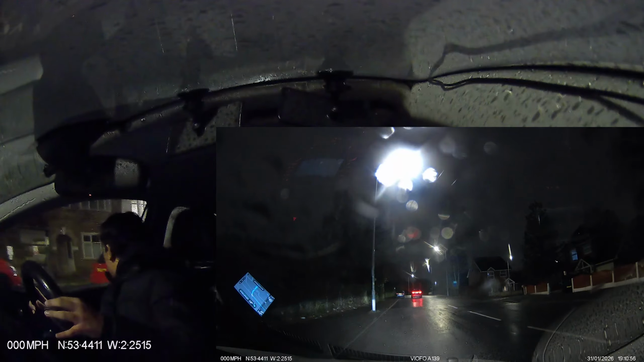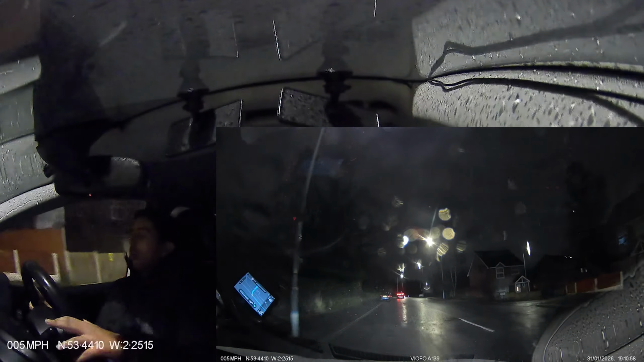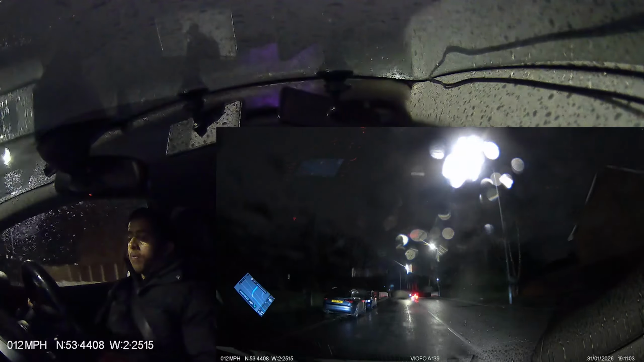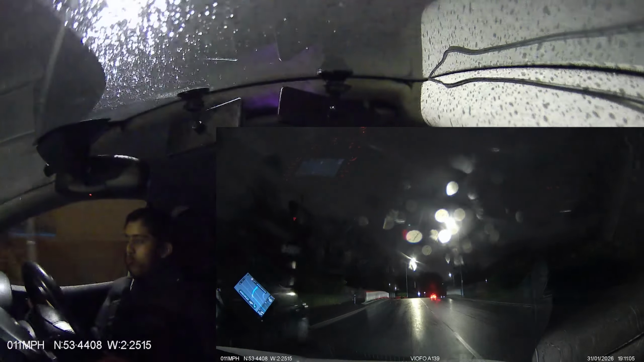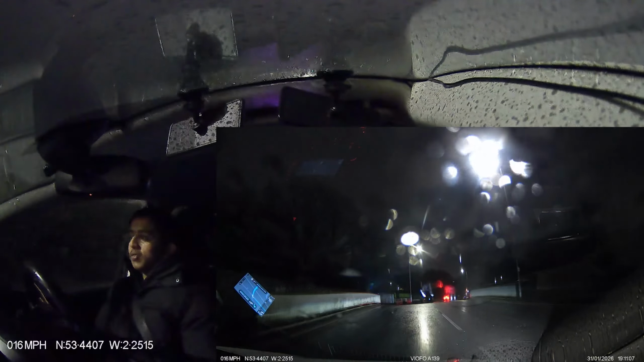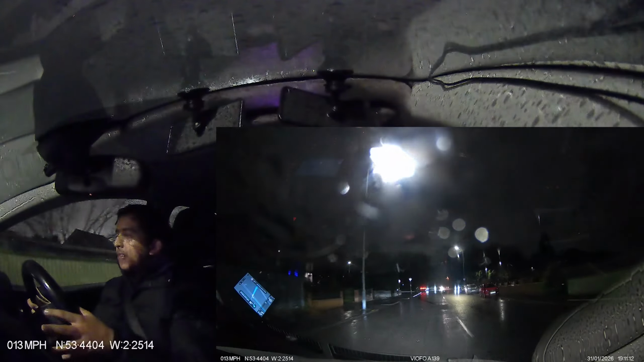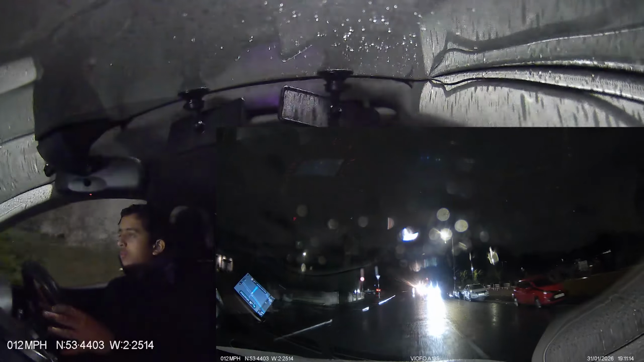Blind spot again, son. Again, okay. When you wait 10 seconds, you do check the blind spot again, yeah? Well done, you did well this one. So this is the same route now, yeah? Hopefully you remember it. Well done. After 80 yards, turn right.